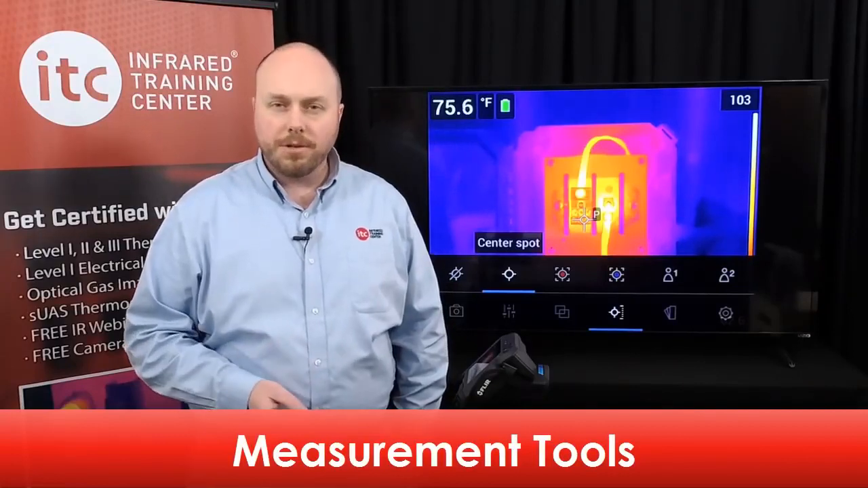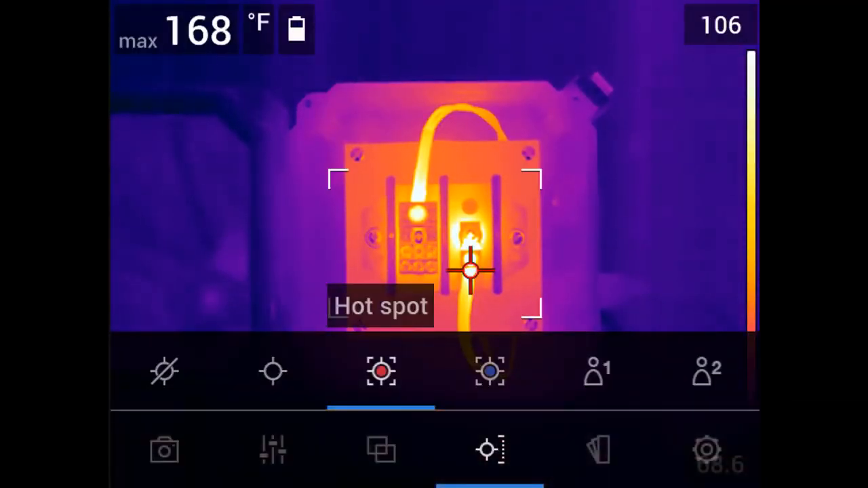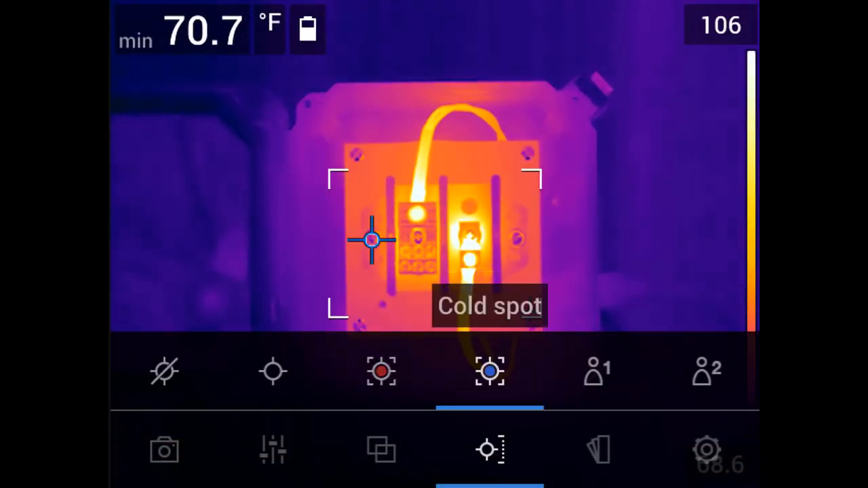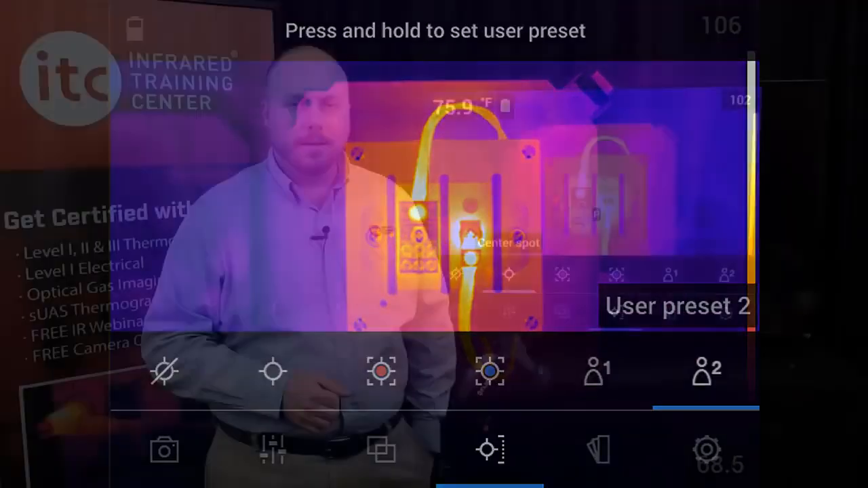Regardless of which color palette you select, these can always be changed later in the saved image, either in the camera or the processing software. This thermal imager also offers several kinds of temperature measurement tools. These include a center spot meter, a hotspot box which provides the maximum temperature inside the displayed box, a cold spot temperature box with the minimum temperature value, and 2 user preset options.